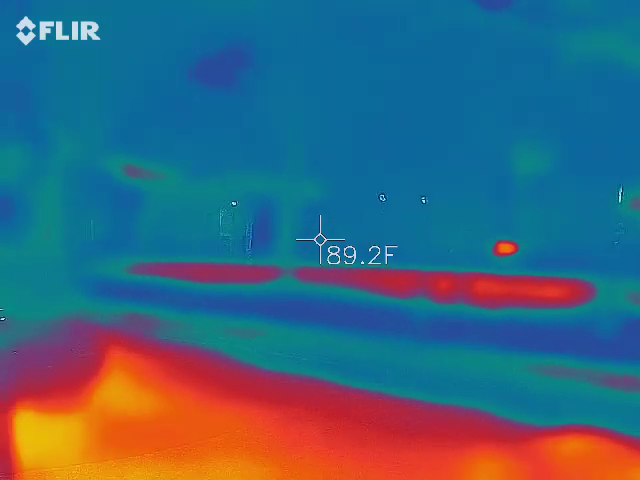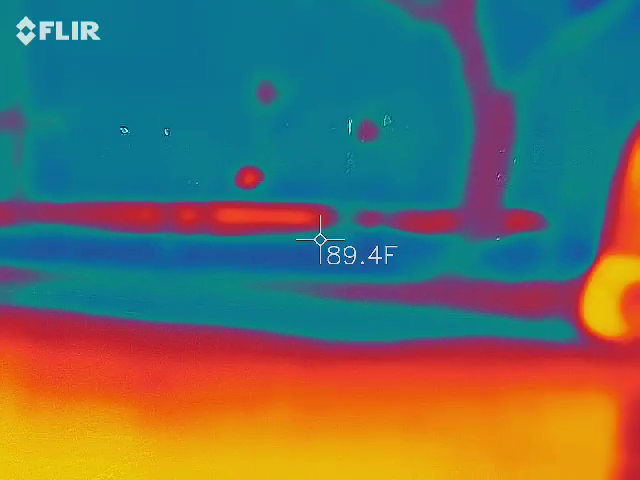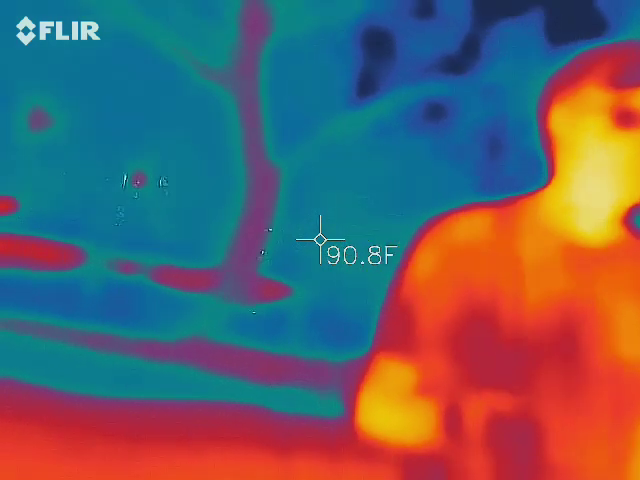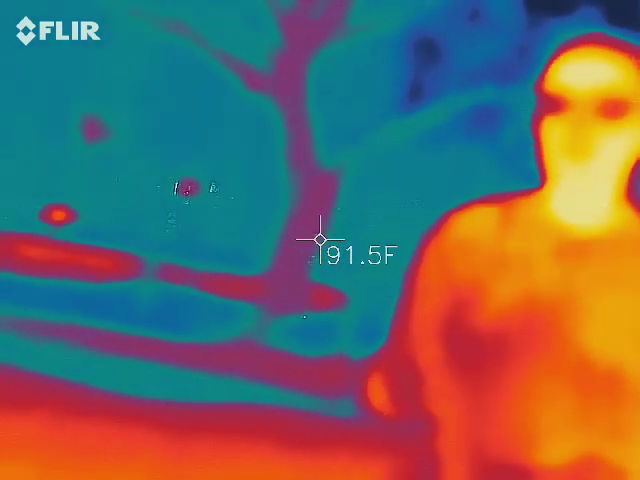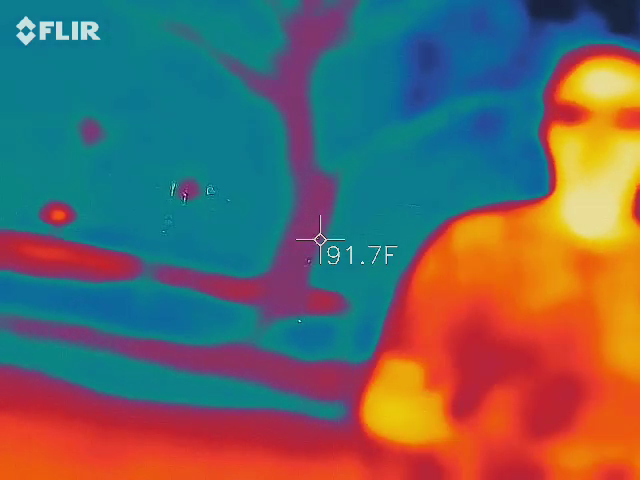Alright, so this is a spirit box. A spirit box is basically a radio sweeper. It's going to sweep through FM radio stations very, very quickly. In the event you hear a DJ, a song lyric, or a disembodied voice over top of that static, you need to tell us what it is.